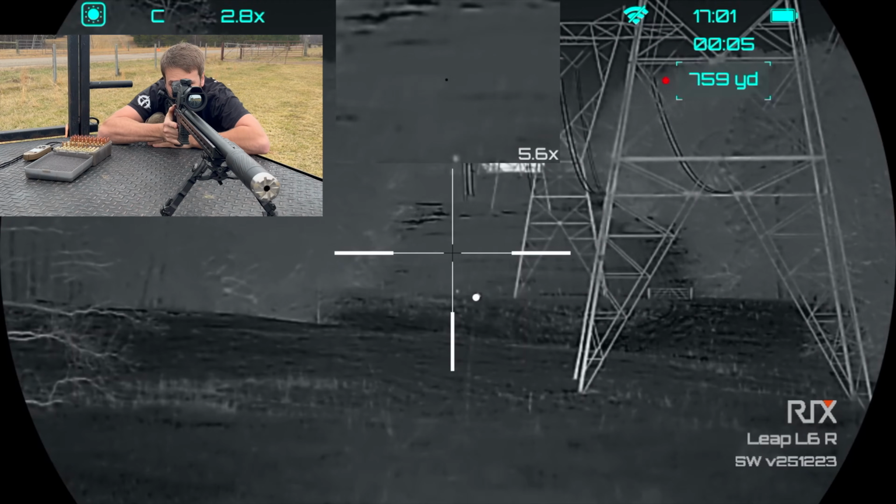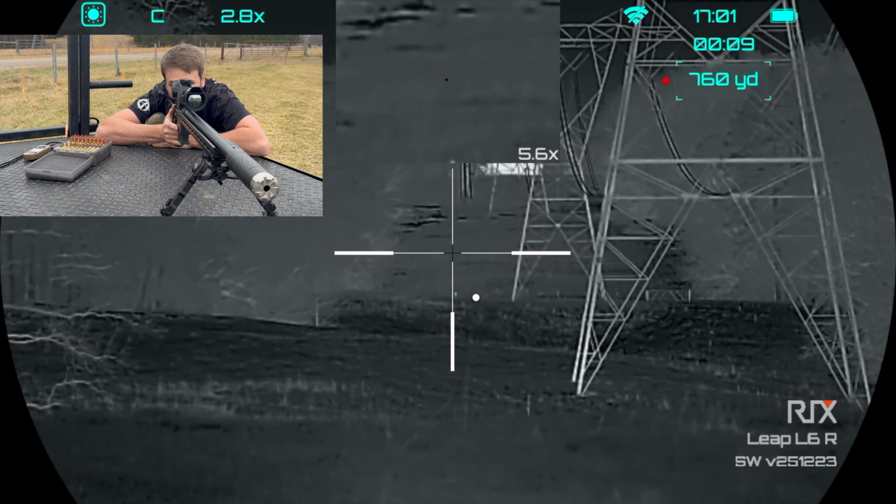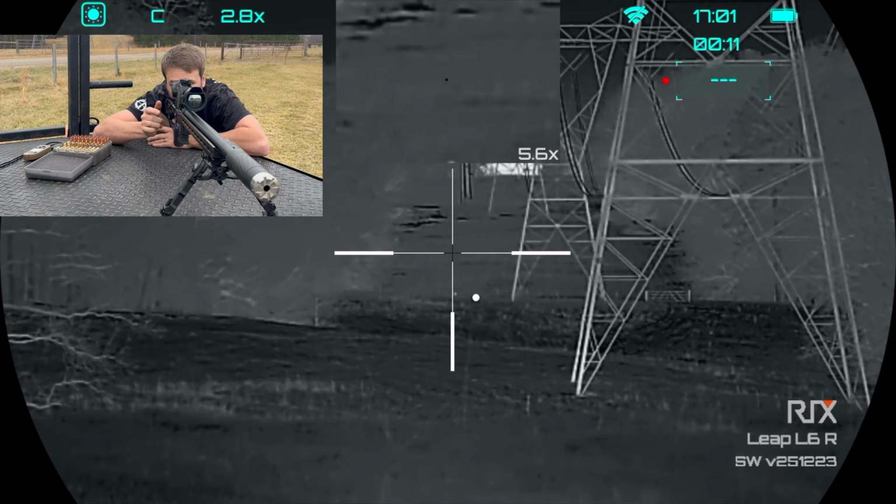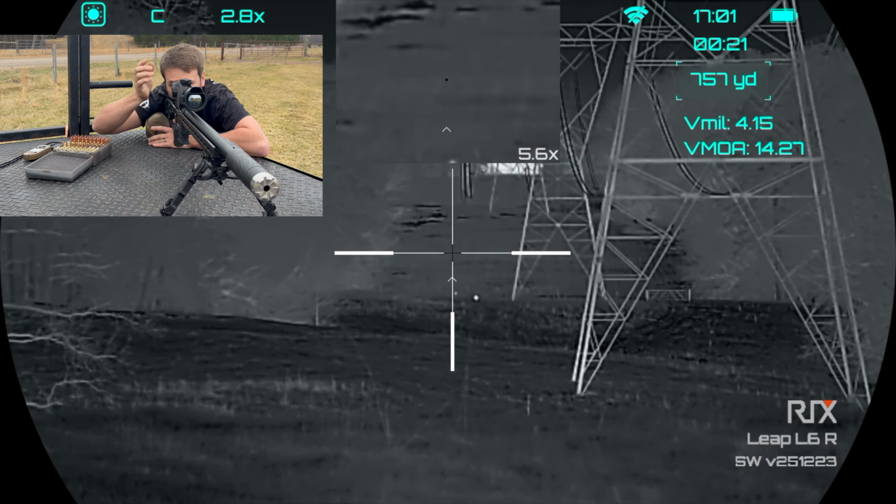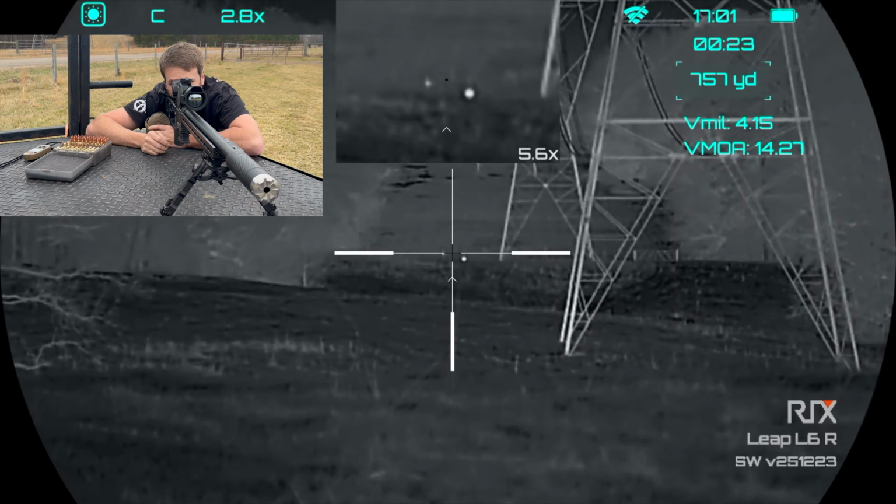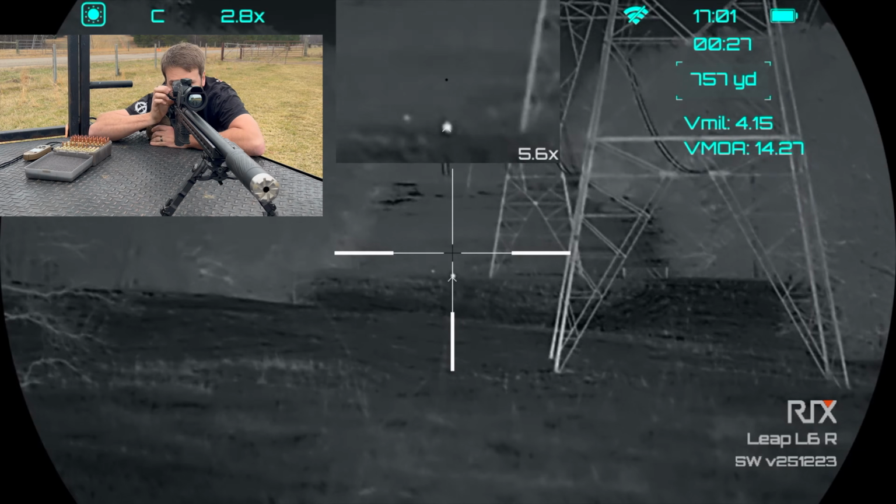All right, guys, so I'm going to do the same thing I did for ranging. So y'all see how it jumps to 1016, 759s. I told y'all it was on a hill. I'm getting an exact range. 759, I'm going to hold it down. That's my mills. Y'all see the target on the screen. Got a bullet loaded.